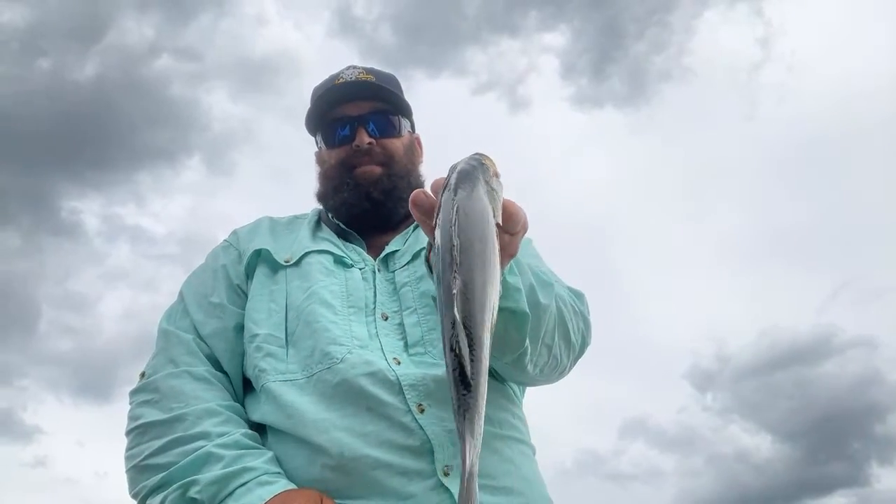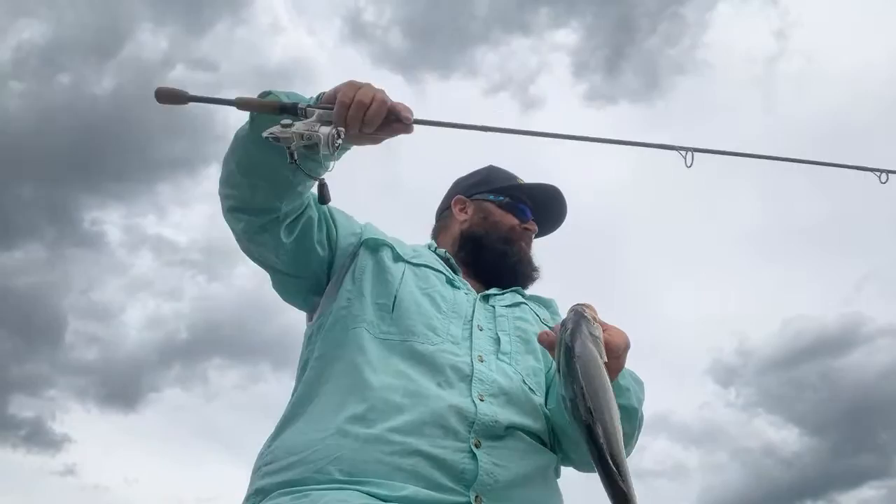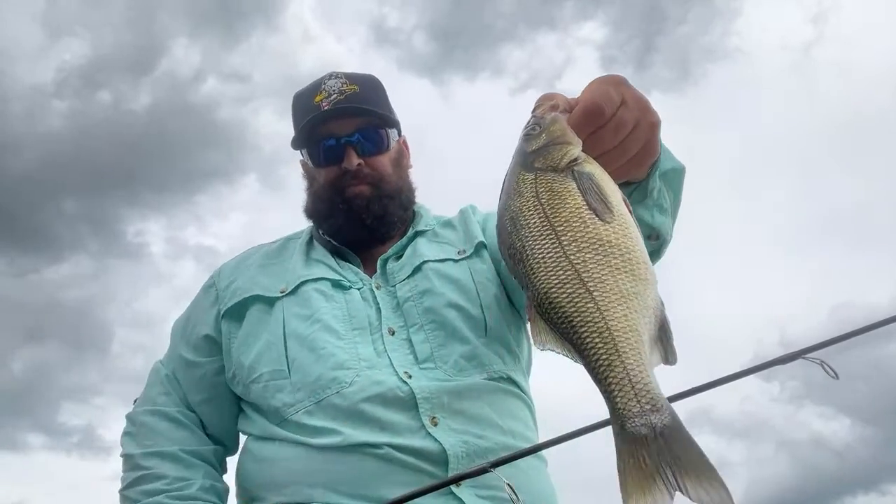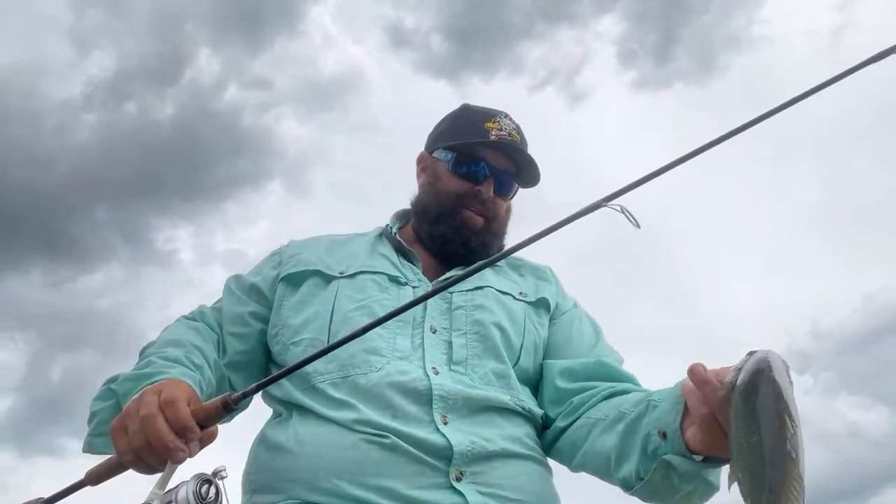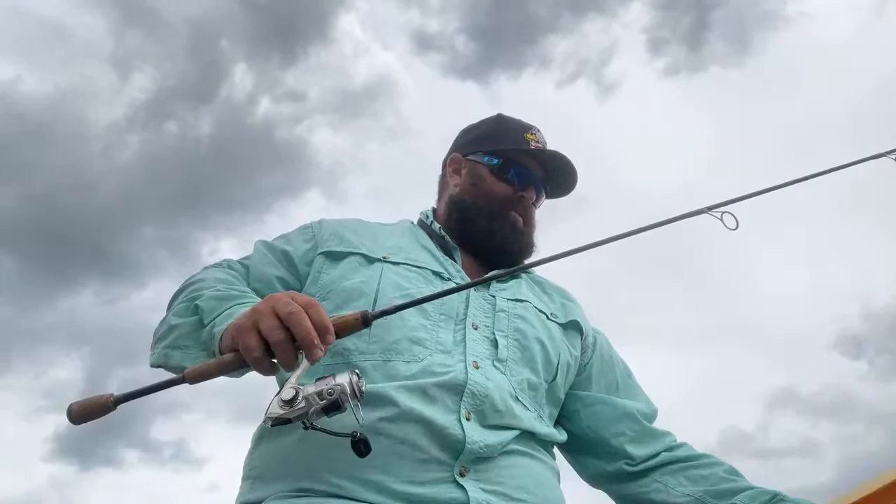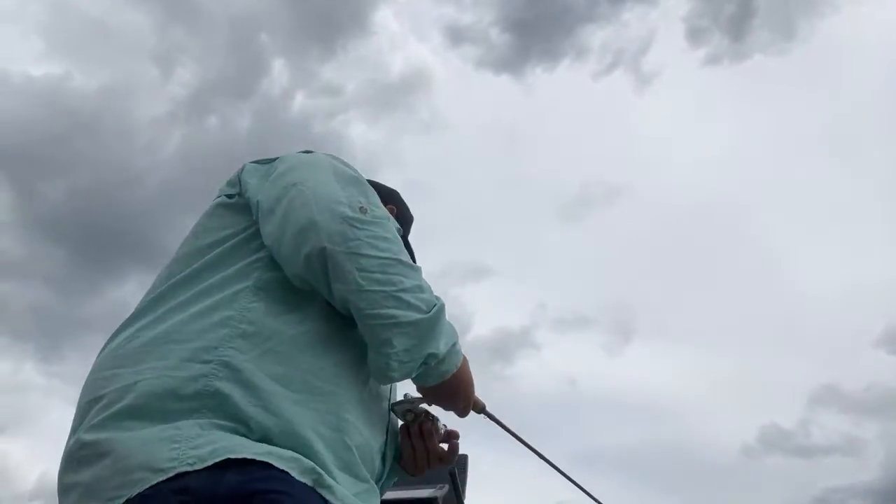Just great eating fish. I'd be keeping them a lot more if I didn't already have a bunch. And I got some really big ones still in the live well. Nice white perch, and I'll measure him for you. He goes 13 exactly. So let's get him back and catch another one. How's that sound? One every cast.